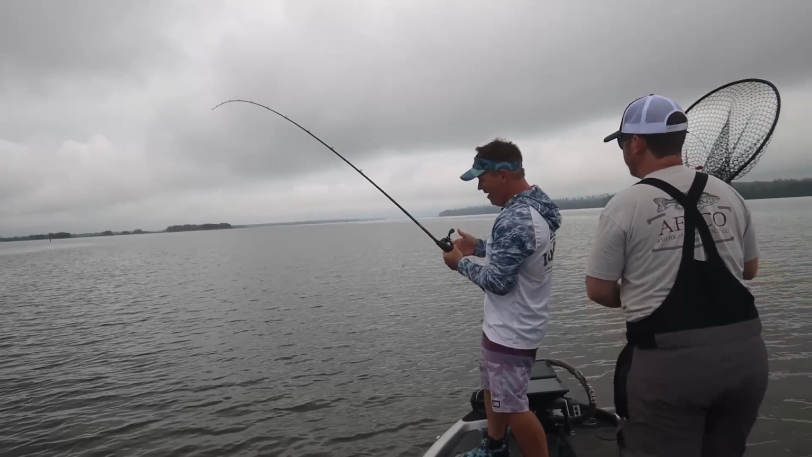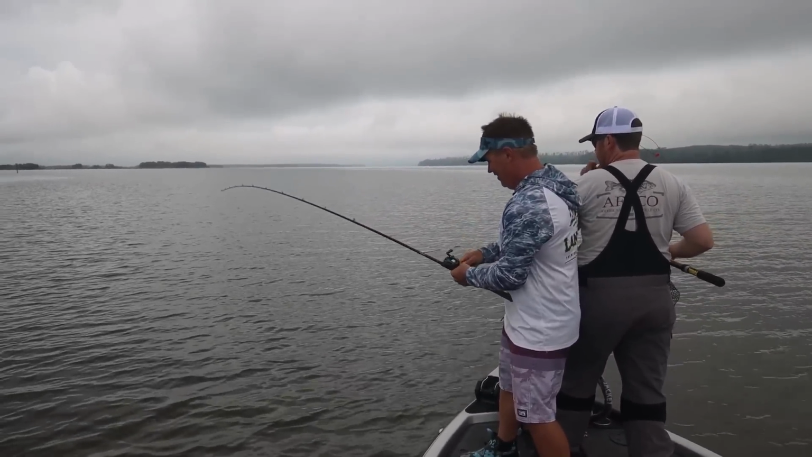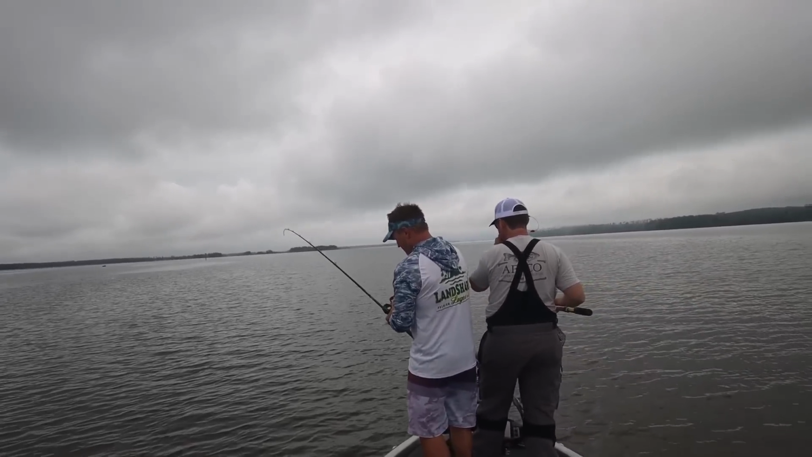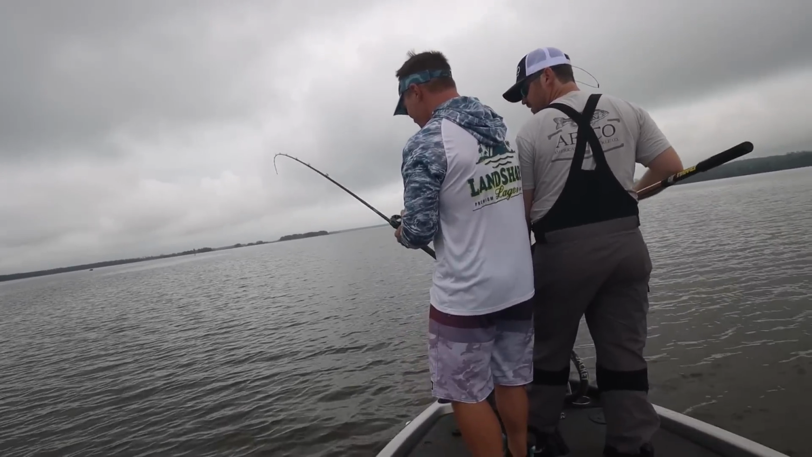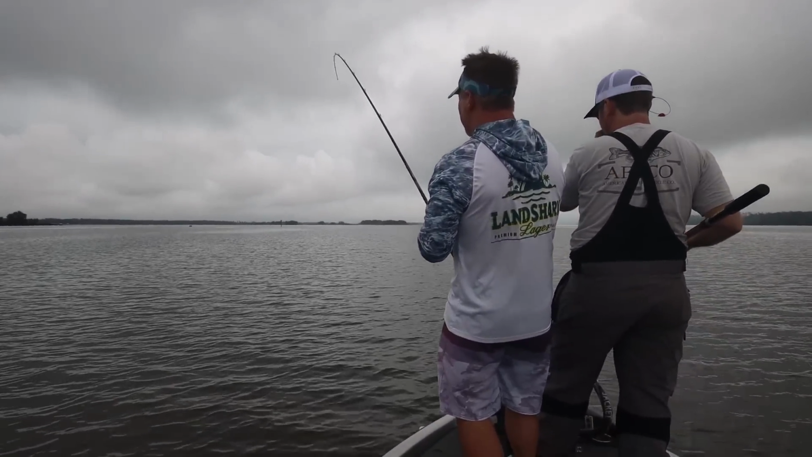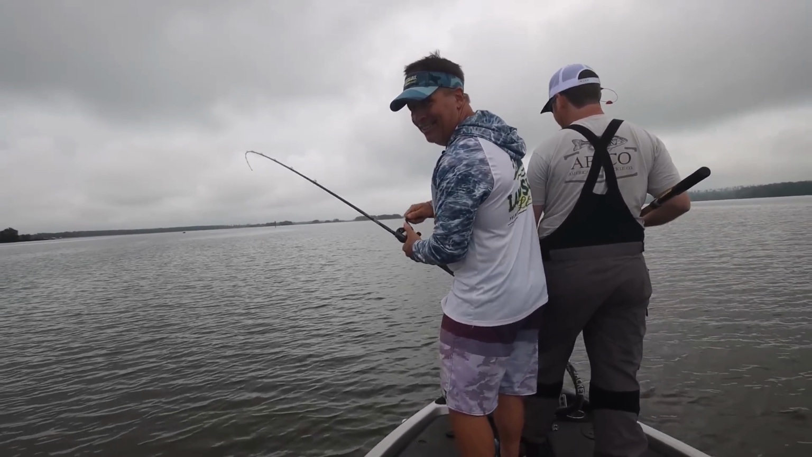He's pulling. I got a monster. They fight, right? You either have a giant or he's foul hooked, but I think you have a giant. Giant, huh? What do you got? What is this, fluoro? 10-pound fluoro. Nice. Yeah, I would not tighten that. We got to chase him. We're chasing this fish.